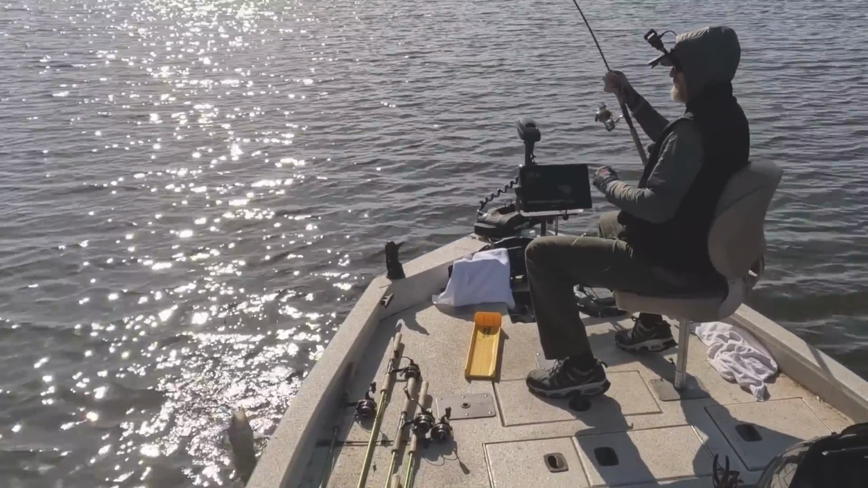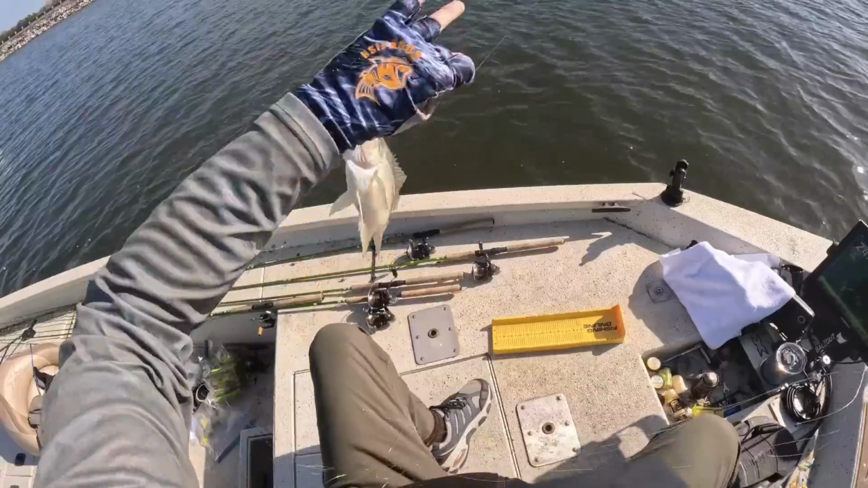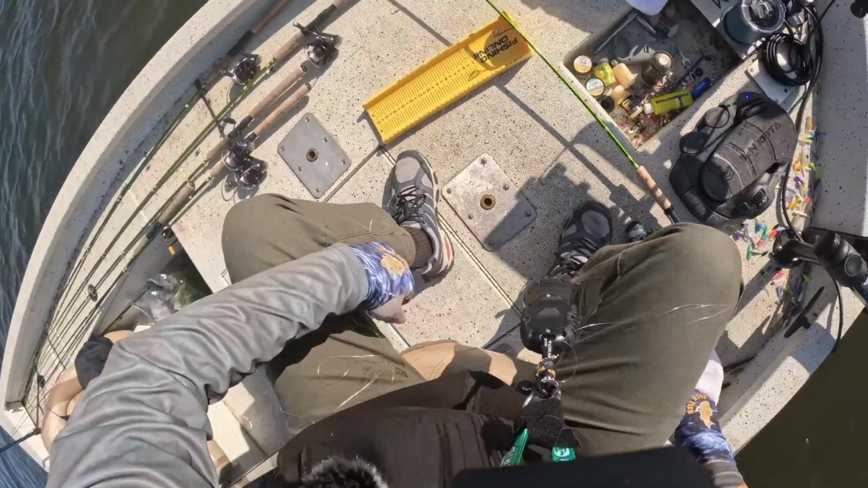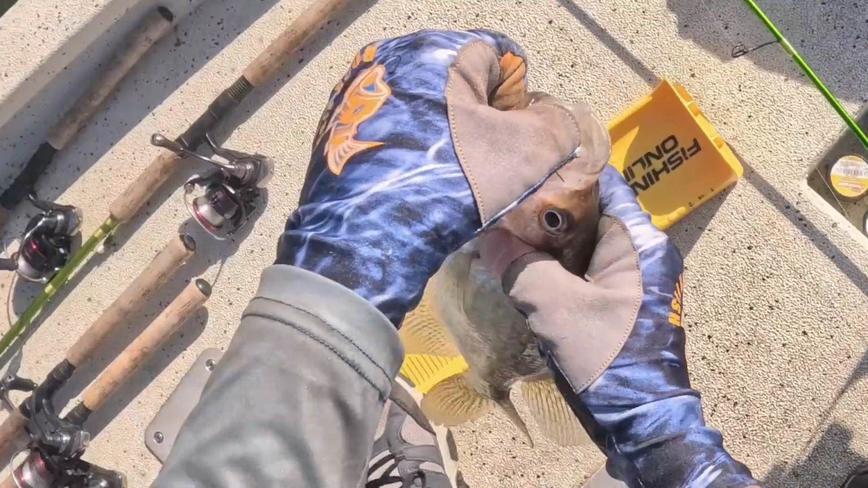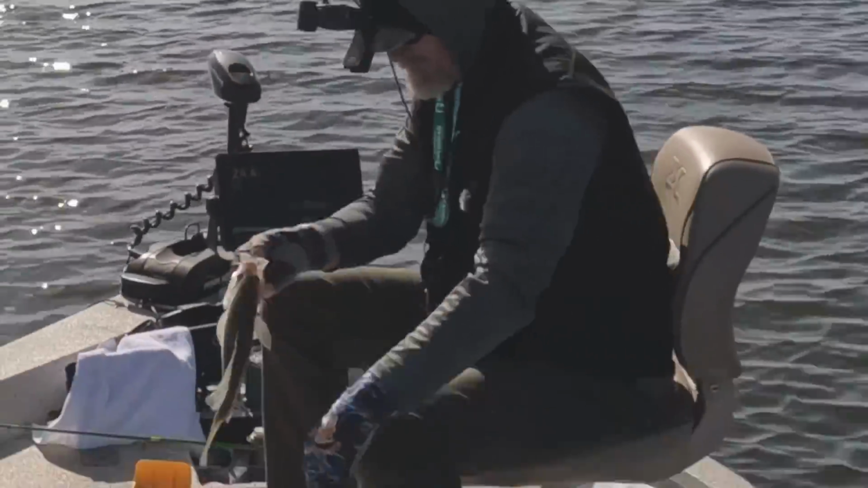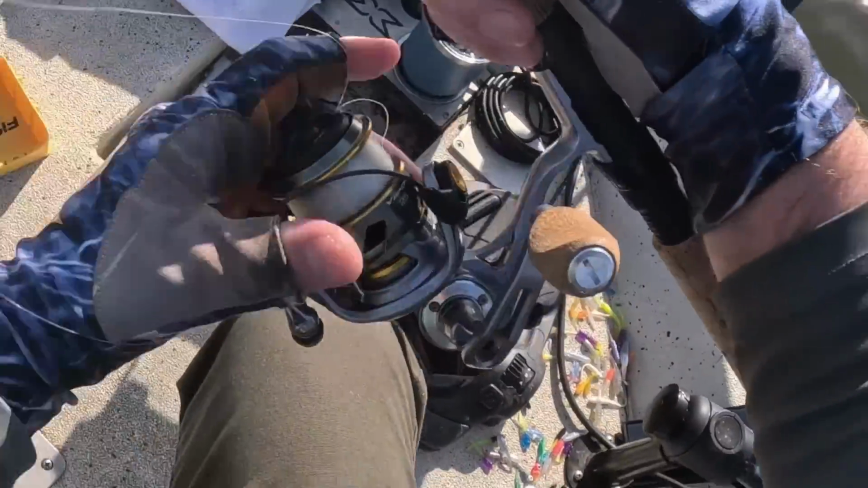Gracious, if I get this in, it's a goodness gracious. Barely got it. This reel, I can't. I paid well over 100. 13-inch black crappie. Yes. Don't waste your money on this reel.